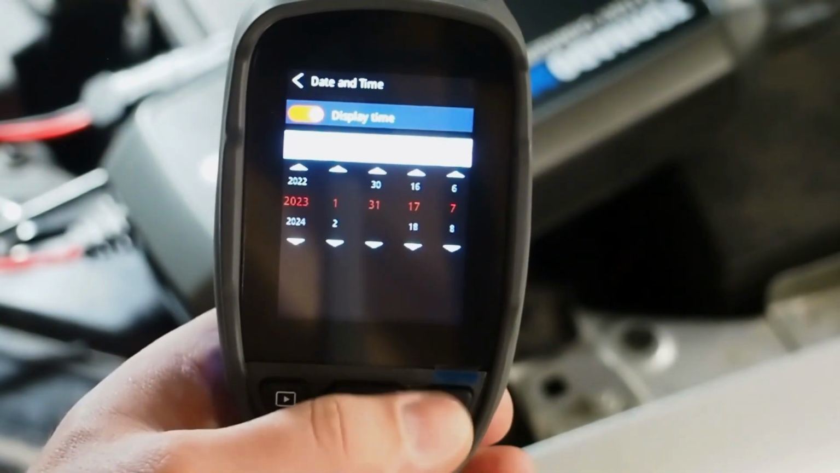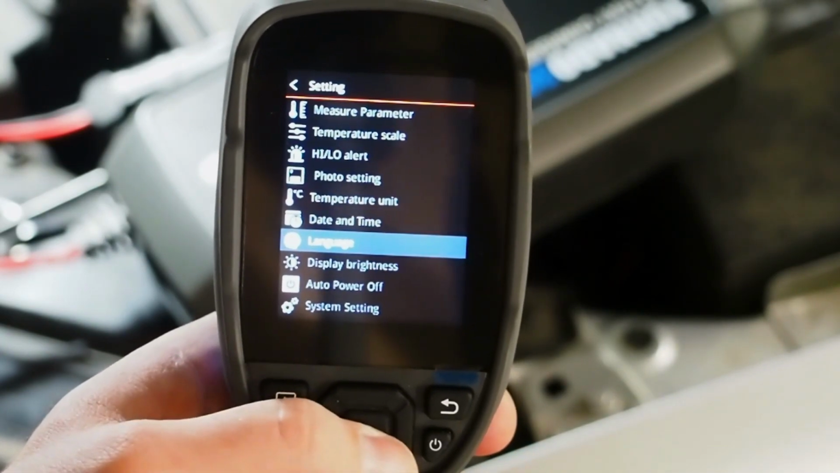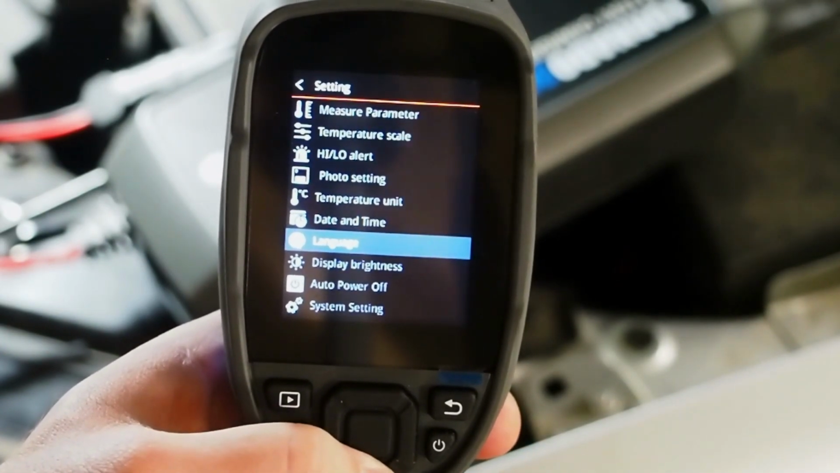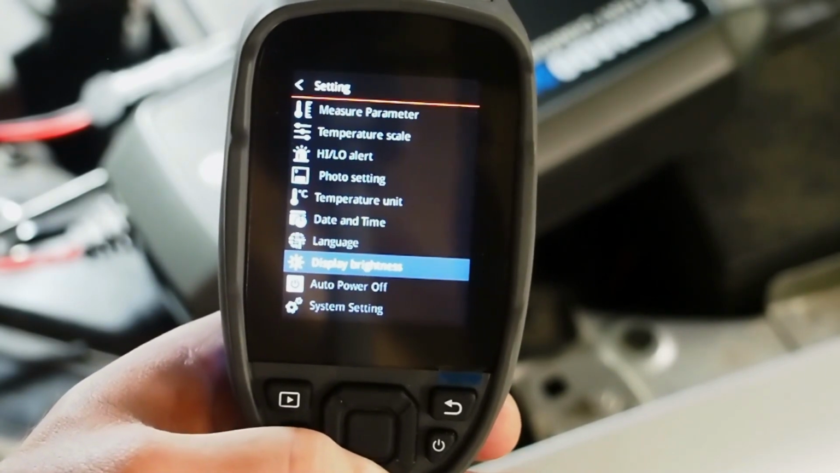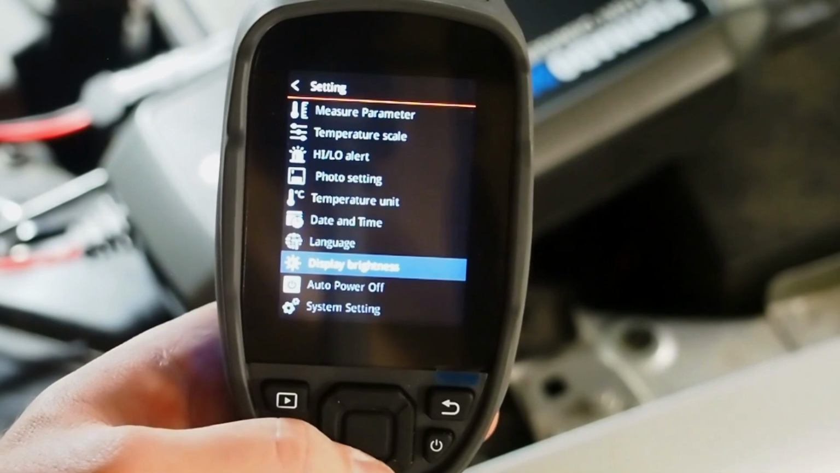Date and time, we can change our date and time settings, and whether or not we want to display those. Language, we can modify our language. Display brightness, we can change up or down as needed to see the screen better.